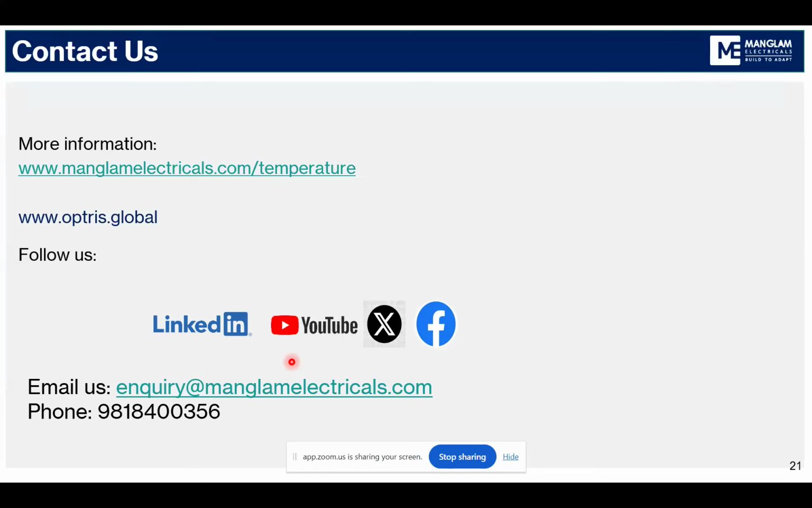My question is, can these cameras be connected to the fire alarm control panel or not? Yes, we're giving the analog output and the digital output as well. You can program the analog output in correspondence to the temperature in the field of view, and the digital output you can opt for whenever the temperature rises beyond the threshold, and you can program it in the PLC directly with the HMI connections.